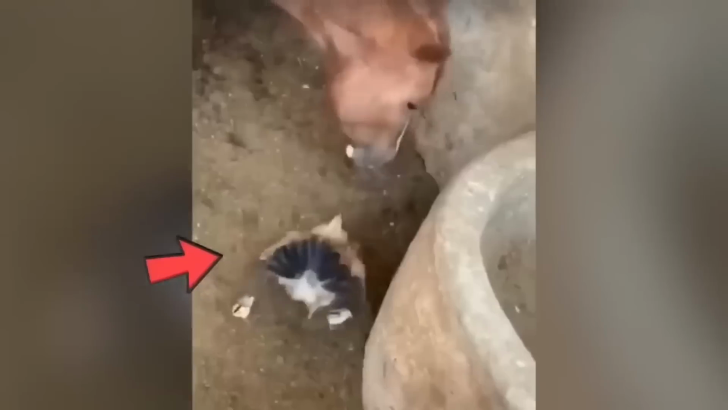little chicks. The mother chicken tries her best to protect her offspring, but she's no match for the enormous horse. It's shocking to observe such behavior from a seemingly peaceful animal, but it serves as a reminder that animals can surprise us in various ways.